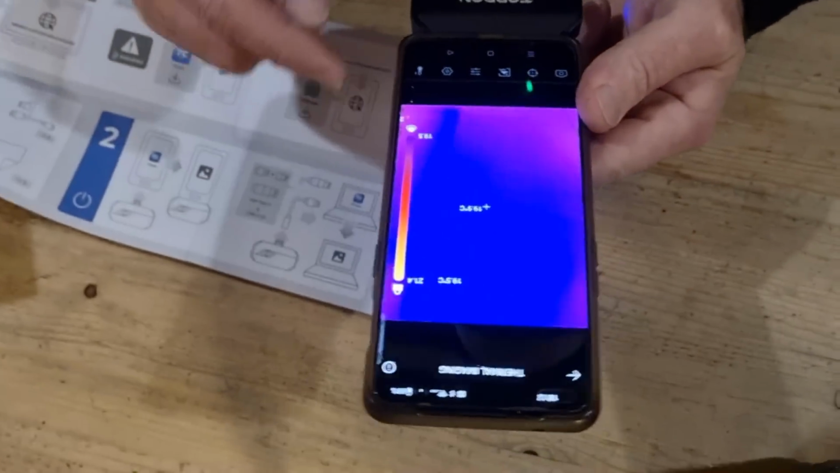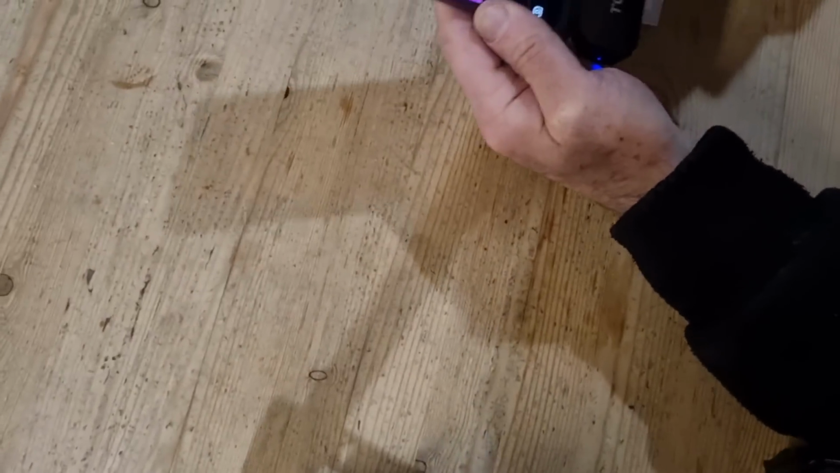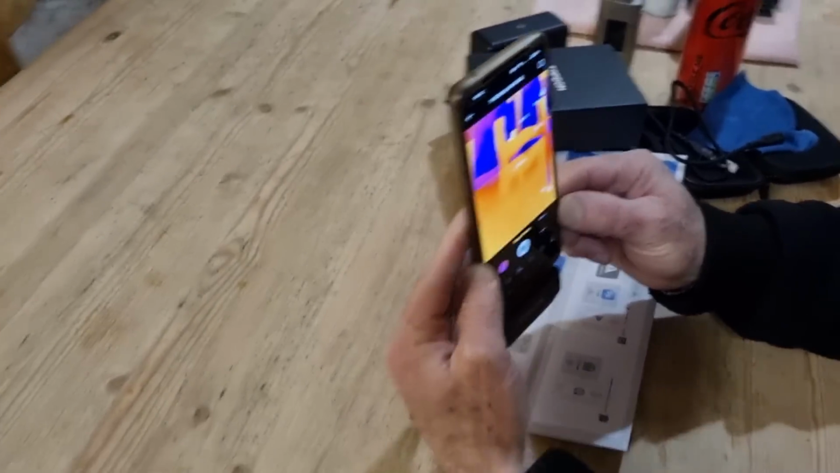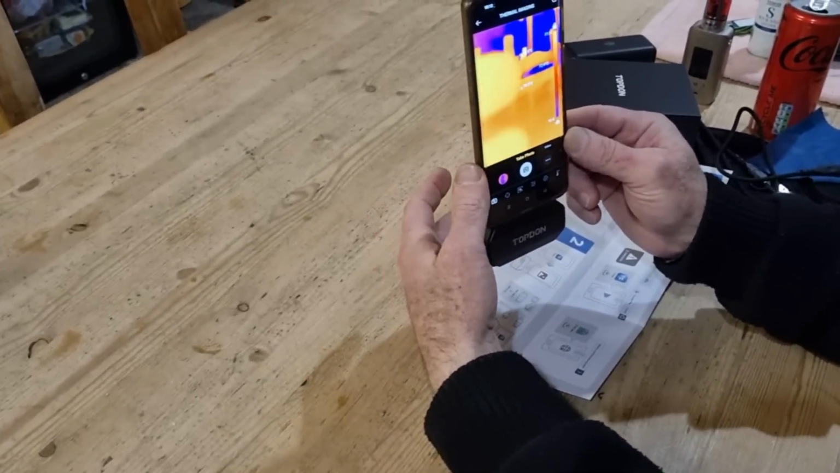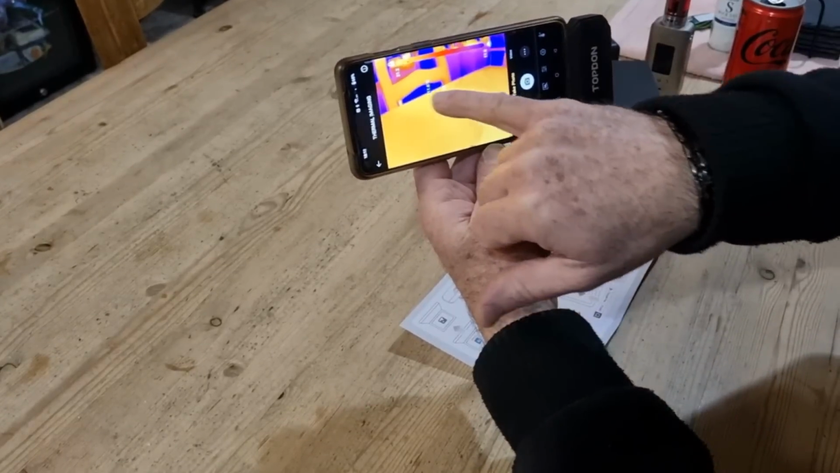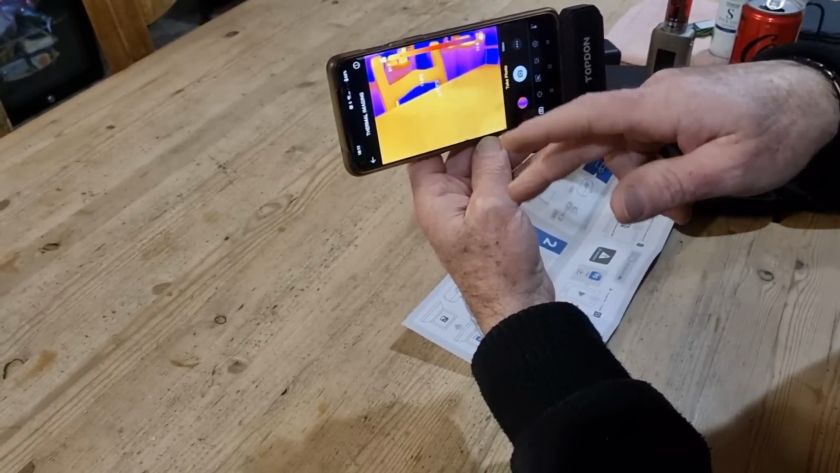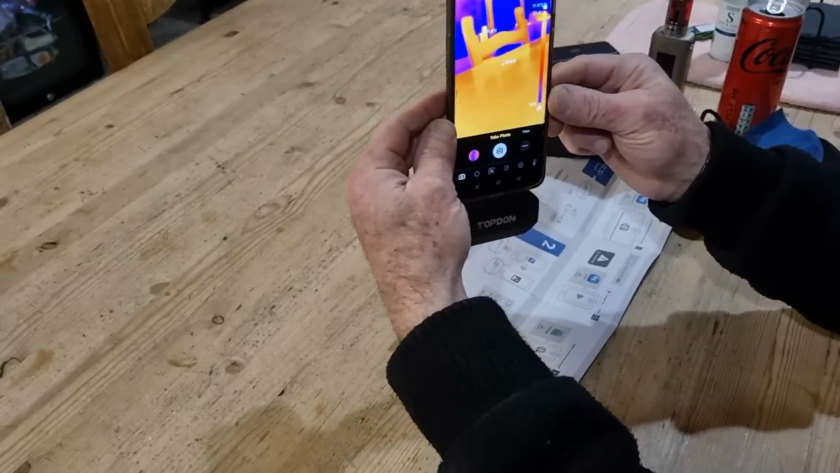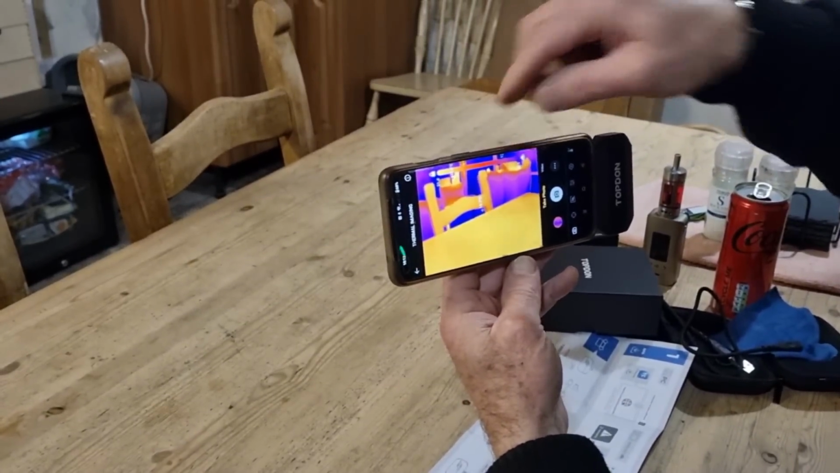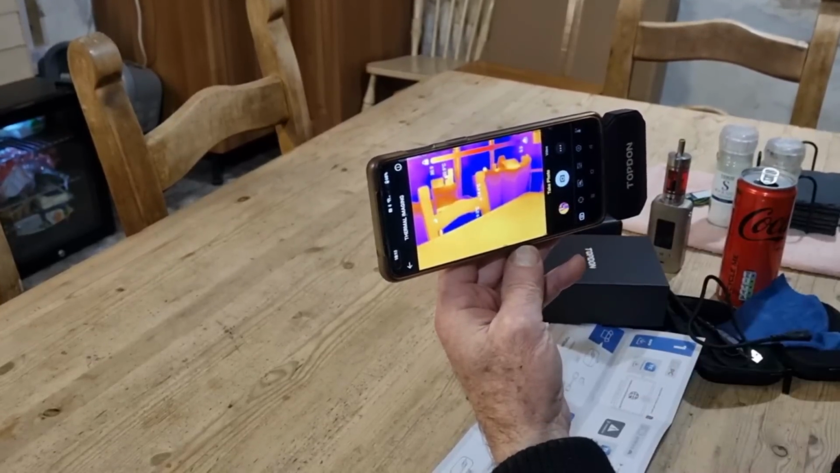So once you've done that, let's have a look at some of the options. I'm going to have to hold it the right way up now. So we can take a photograph. Right, there we go. There's the corner. I did find I was putting my fingers in the way initially. In the video, I also had it sideways. The temperatures don't turn sideways, so that's something you have to be aware of. When the image is the right way up in portrait mode, the numbers are the right way. If you want to go full screen to get that little bit more, the numbers don't turn. But if we want to take a photo of that, we take a photo.